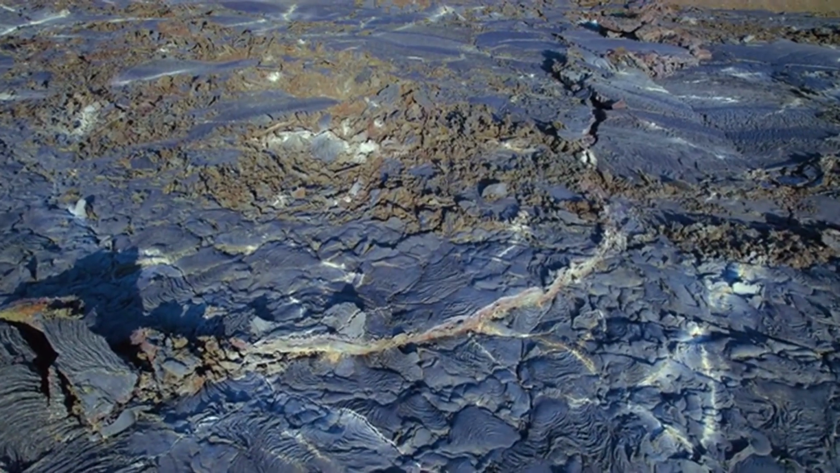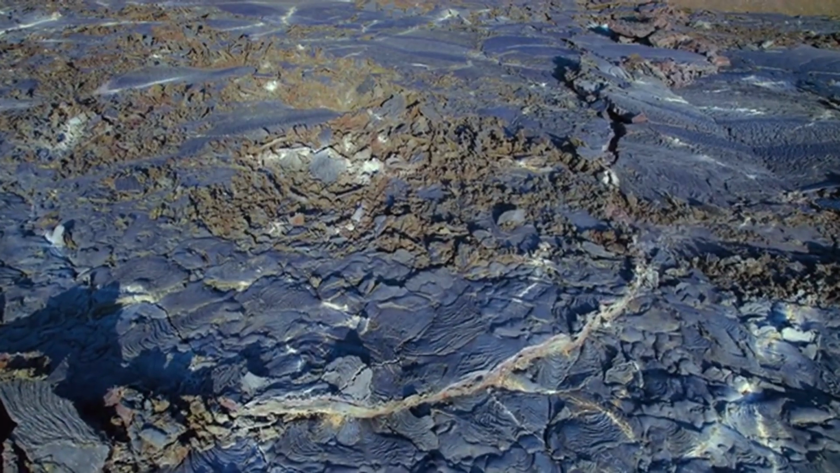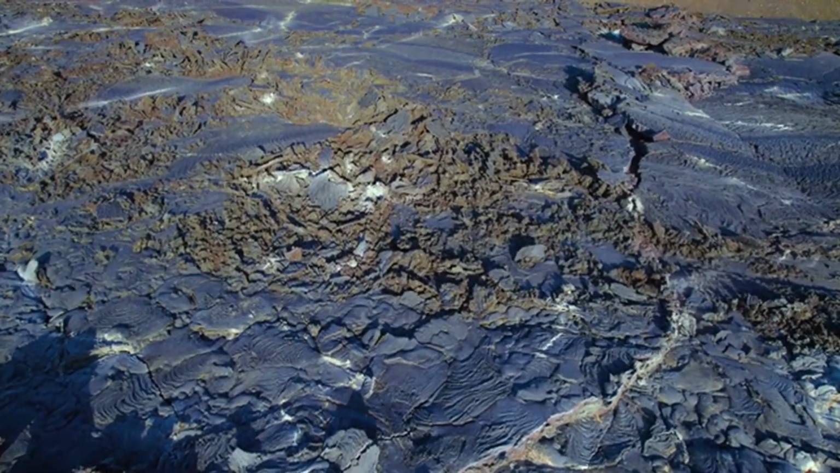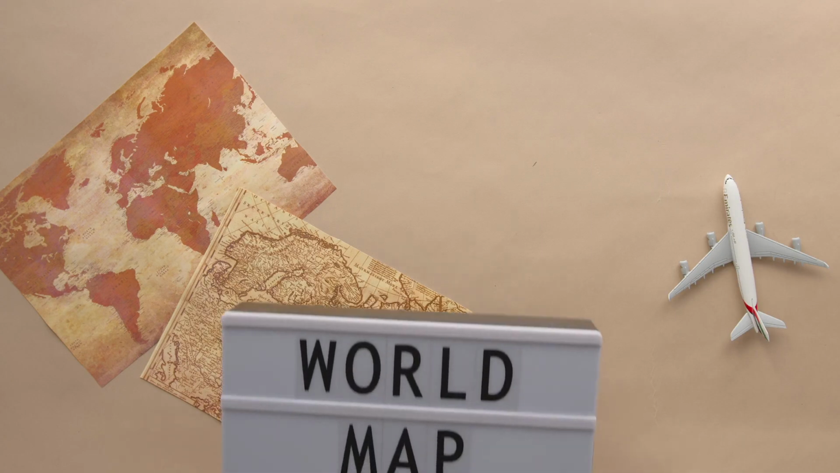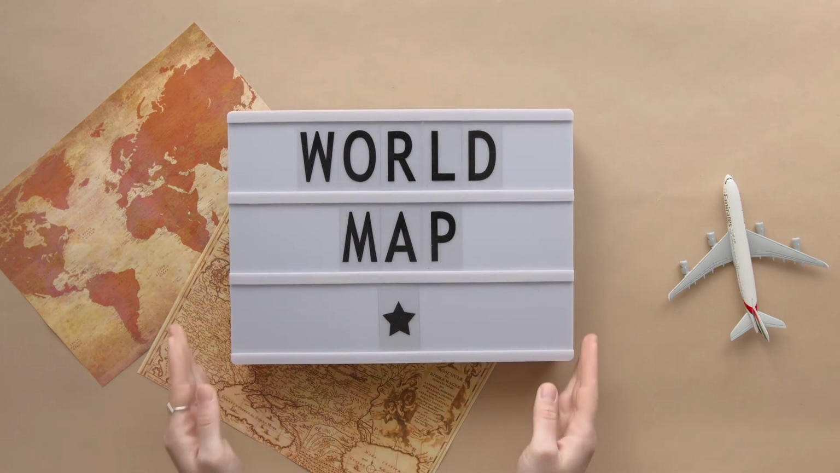NISAR has already been used to examine earthquake-related ground movement, sinking land around Mexico City, volcanic landscapes, agricultural areas, and ice-covered regions. As more data become available, researchers will be able to build long-term maps of how Earth's surface changes.